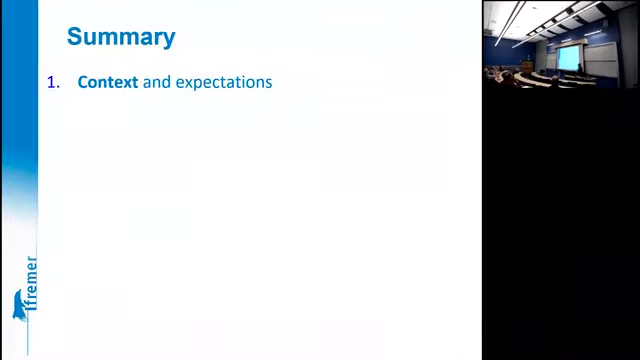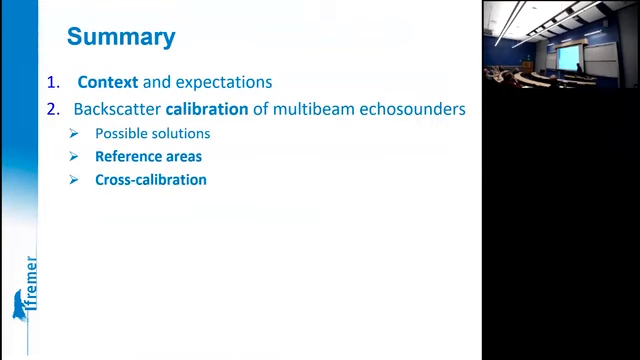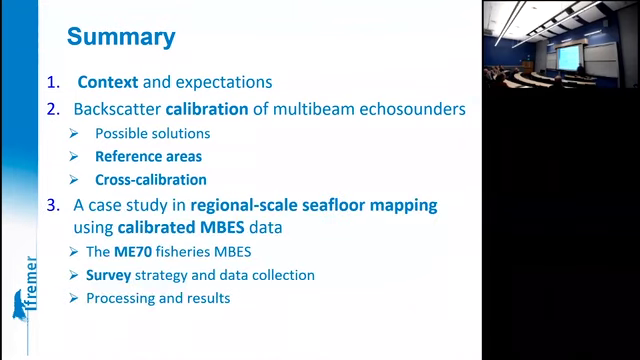So I will briefly introduce the context and expectations about Seafloor Backscatter today. Then we'll address the first topic, about backscatter measured by Multibeam Echosounders and how to calibrate the sensors, concentrating on two particular methods: the method of the reference areas and the method of cross-calibration between systems.